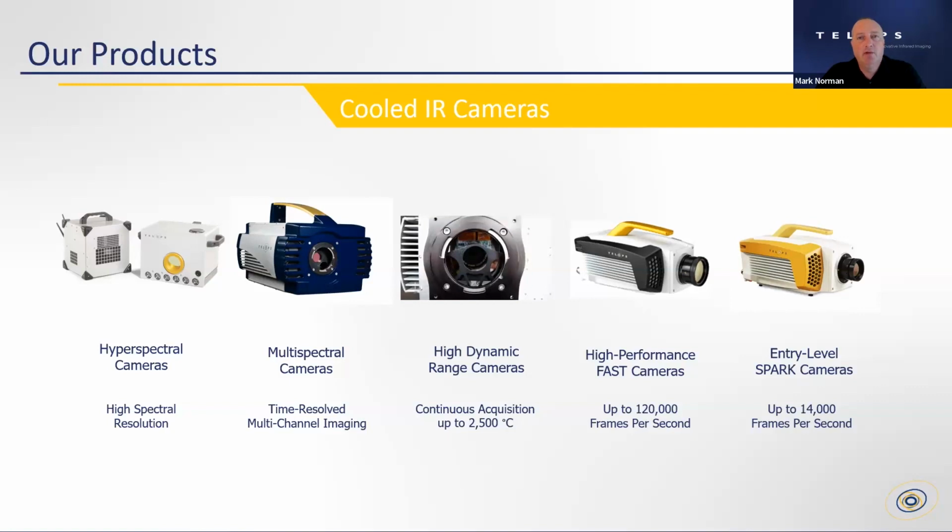So I just wanted to give you a flavor for these cameras. The reason they're called cooled IR cameras is because in the infrared, generally speaking, the detector has to be cooled so that it's sensitive to the infrared radiation that it is designed to collect.